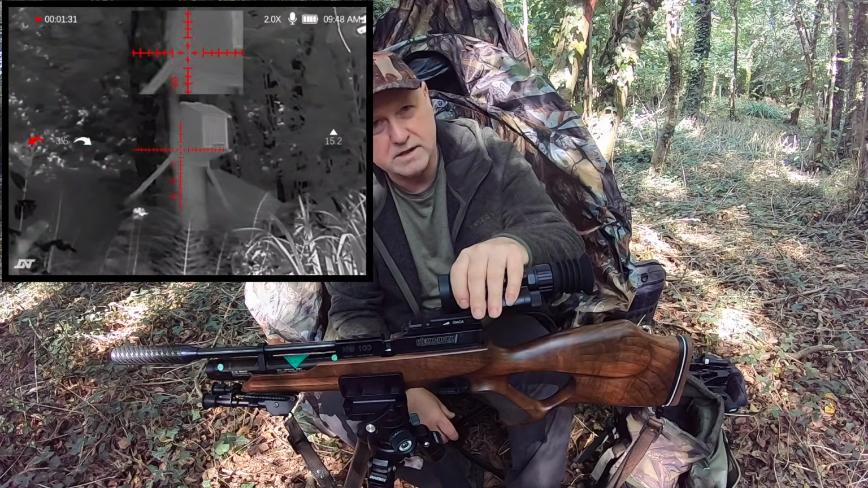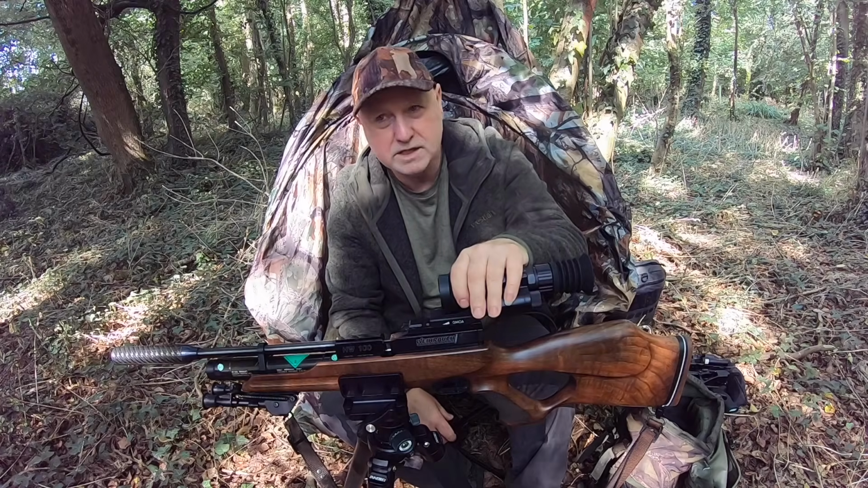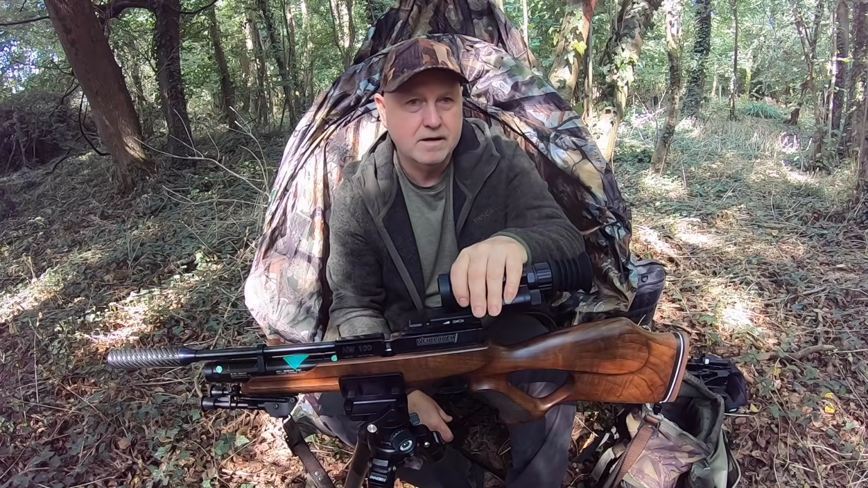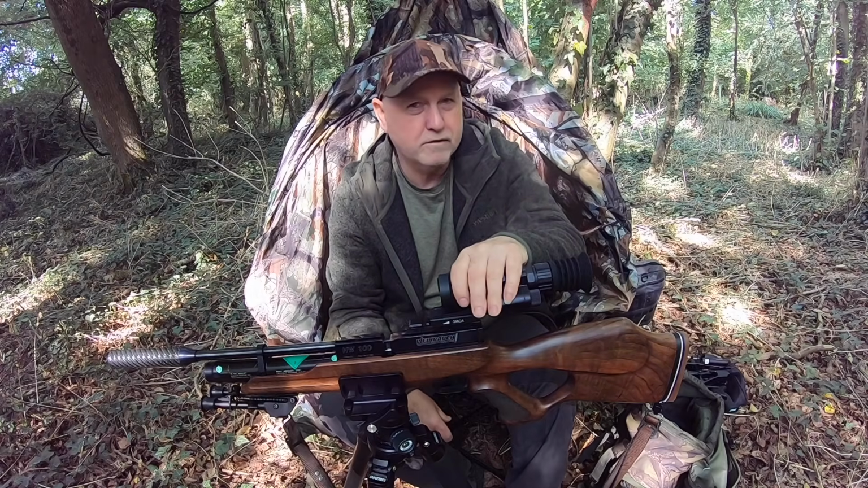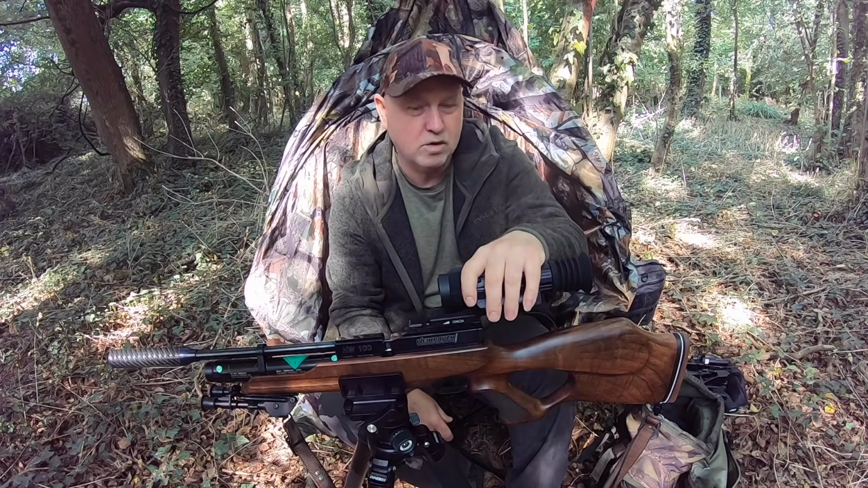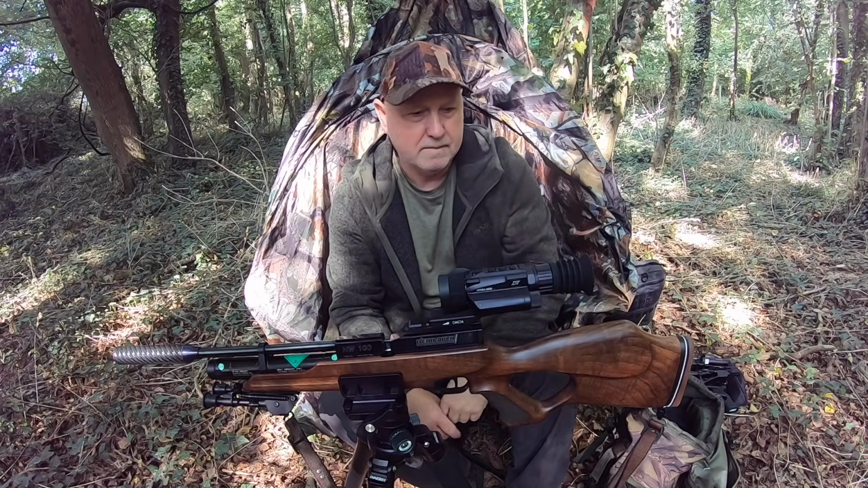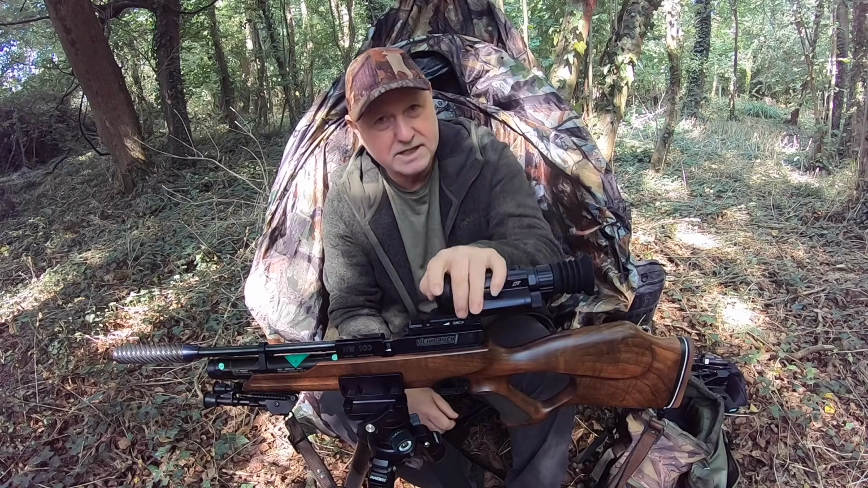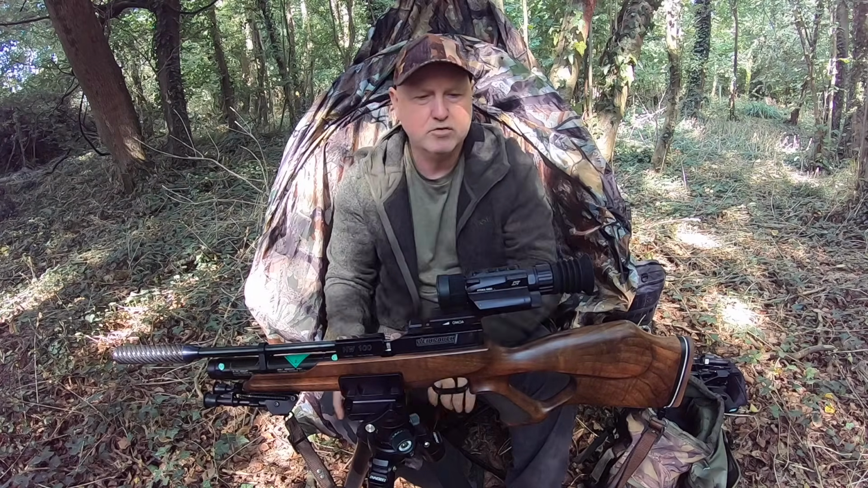And the price point of this, with the image quality that you get, I don't think there's a thermal rifle scope out there at this sort of value with this sort of quality image. But there you go, that's what I think about the DNT Hydra. It's a great bit of kit.